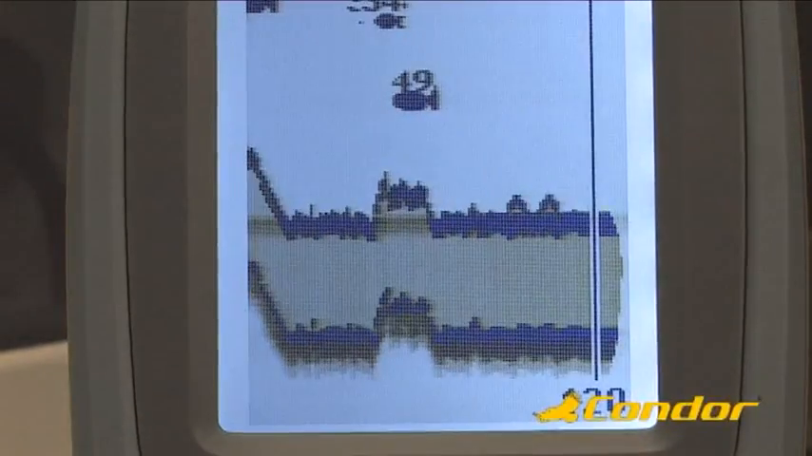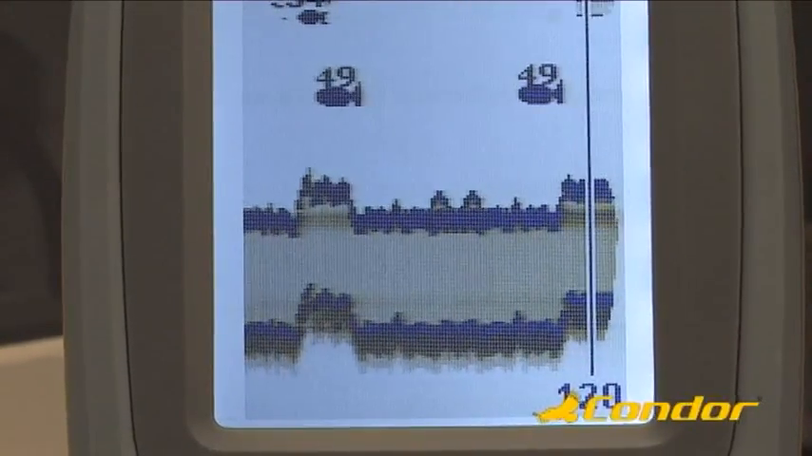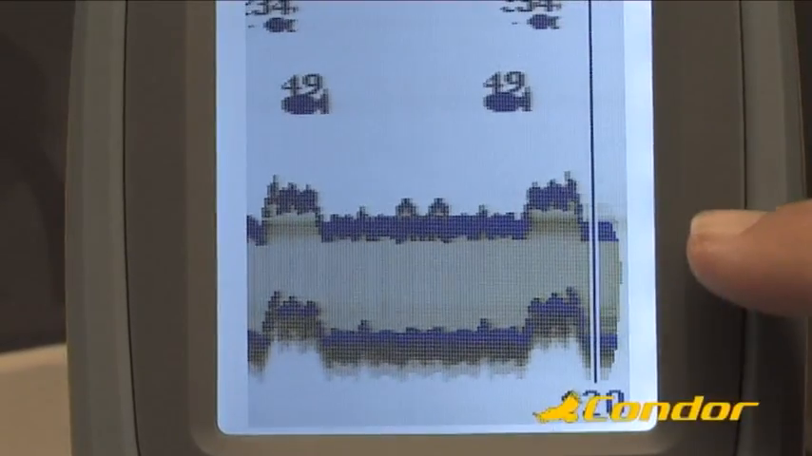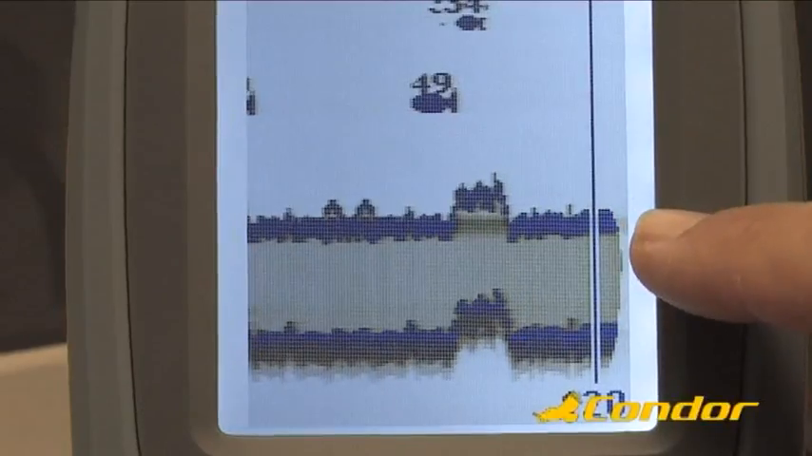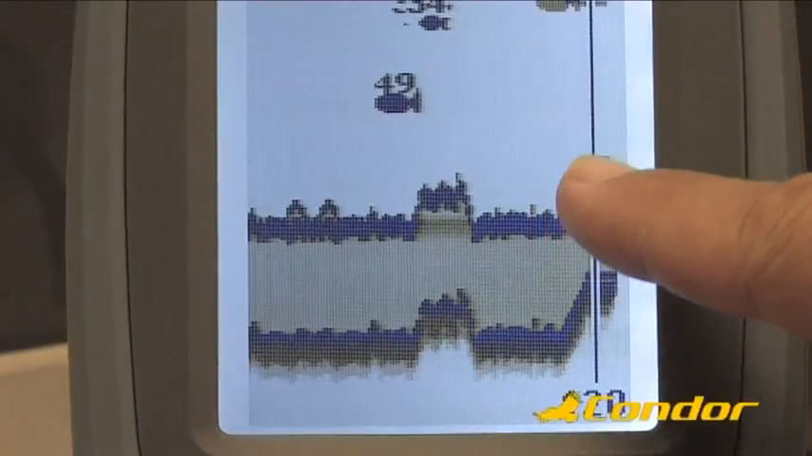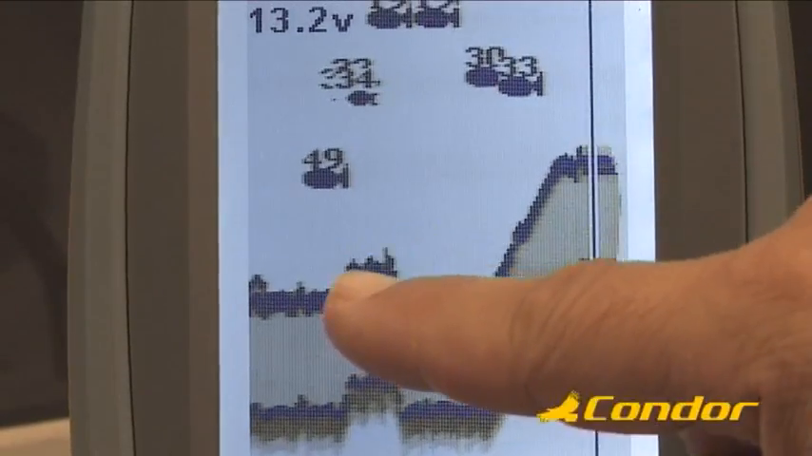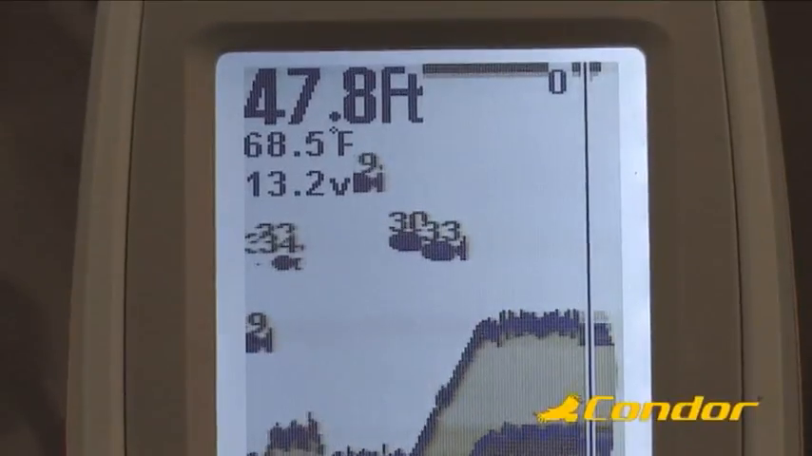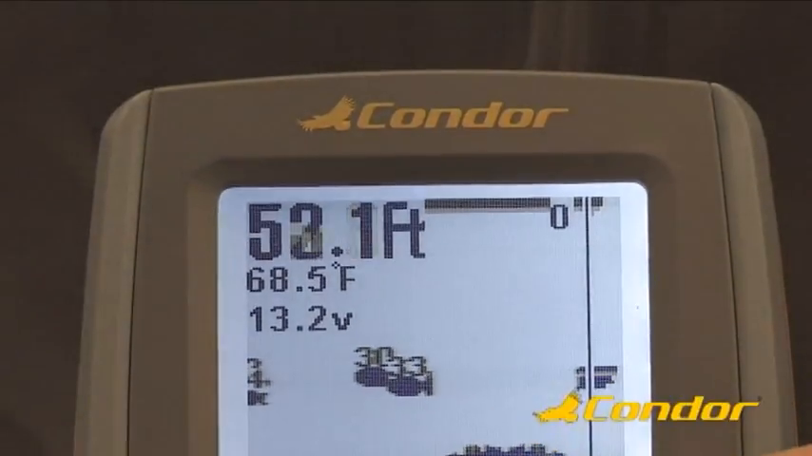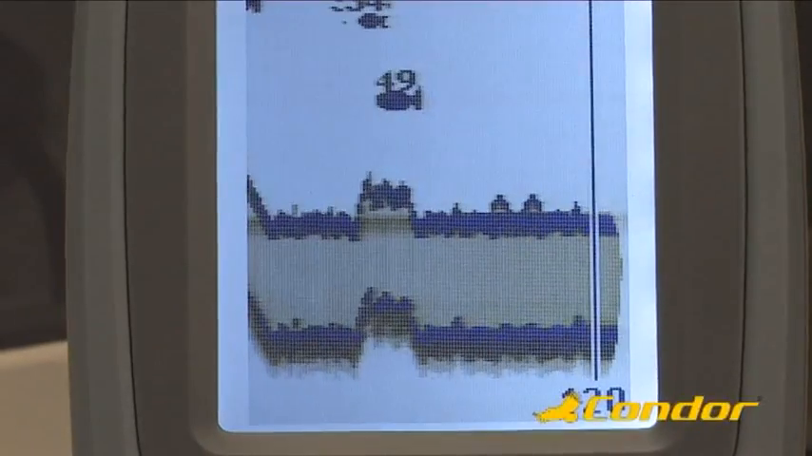speed. Therefore, if your boat is still, the image represents the evolution along the time of the water column under your boat. If your boat is moving, it represents also a spatial description of the shape of the bottom and of the suspended targets. Furthermore, thanks to the gray line function, the bottom contour will also provide you with the relevant information about the structure and the nature of the bottom.